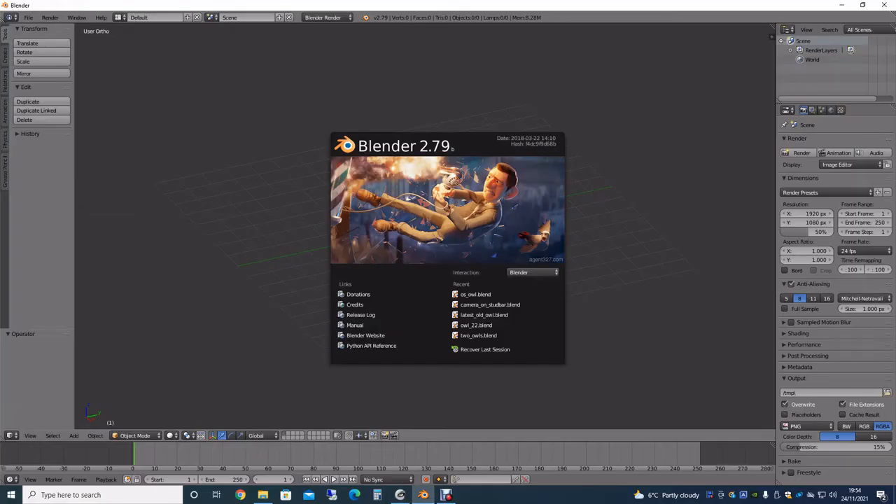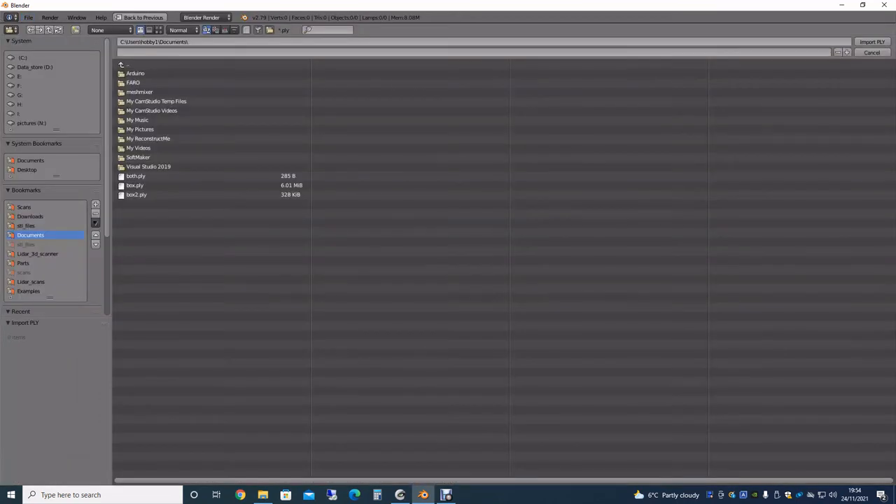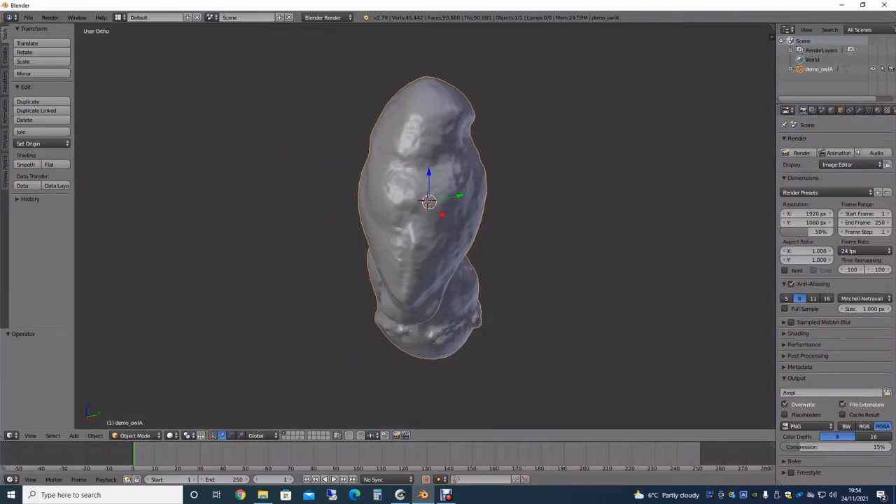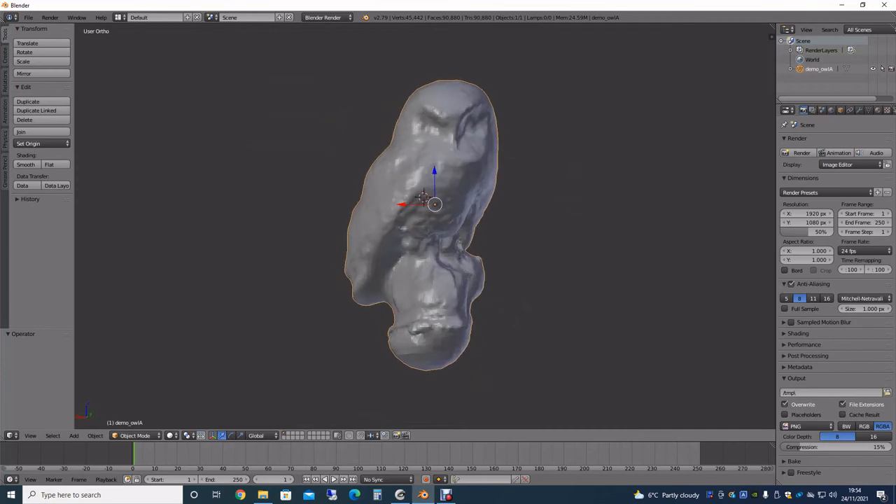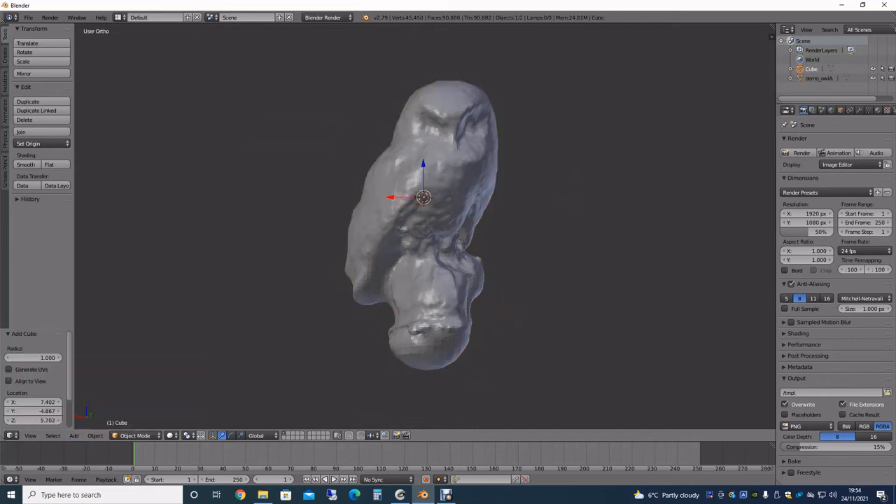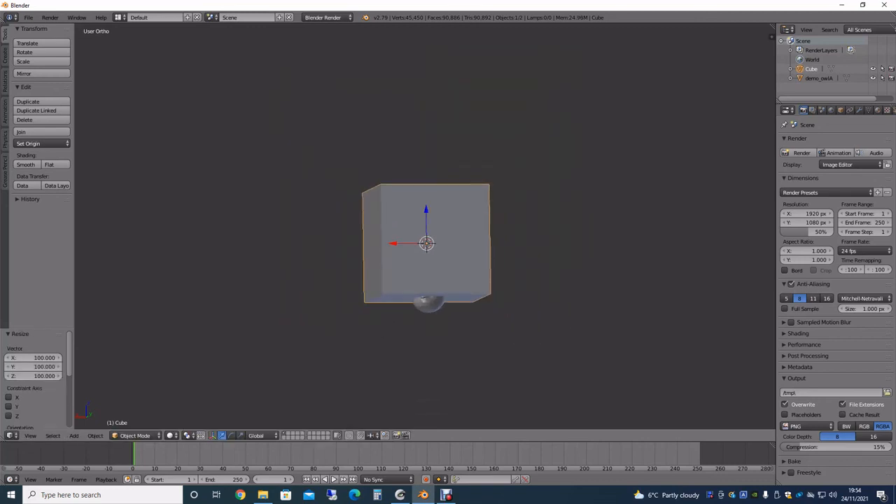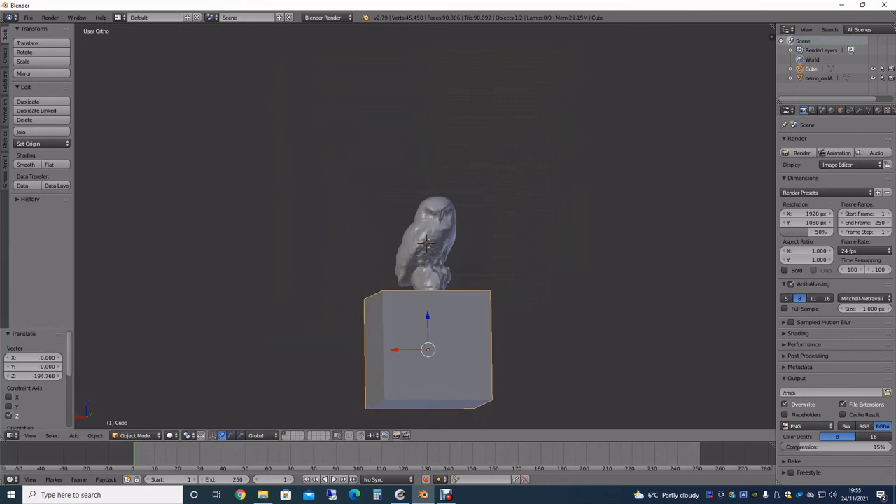So there's Blender. Oh yeah, there's a bit more detail there. His base isn't right, so let's just put that right. Something like that, I reckon.